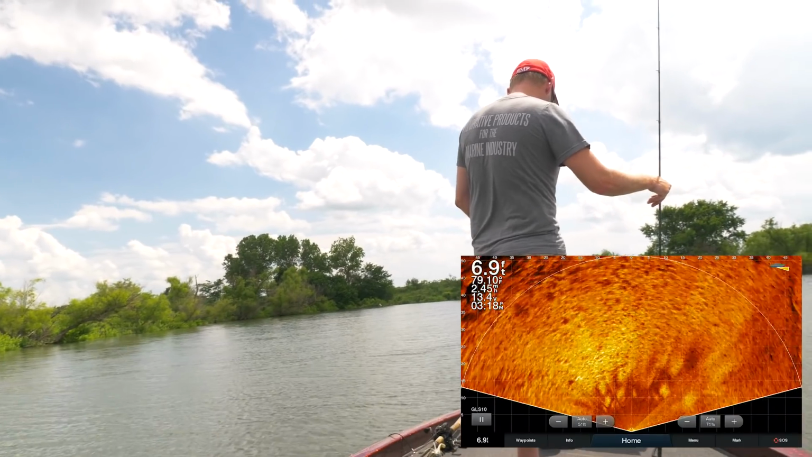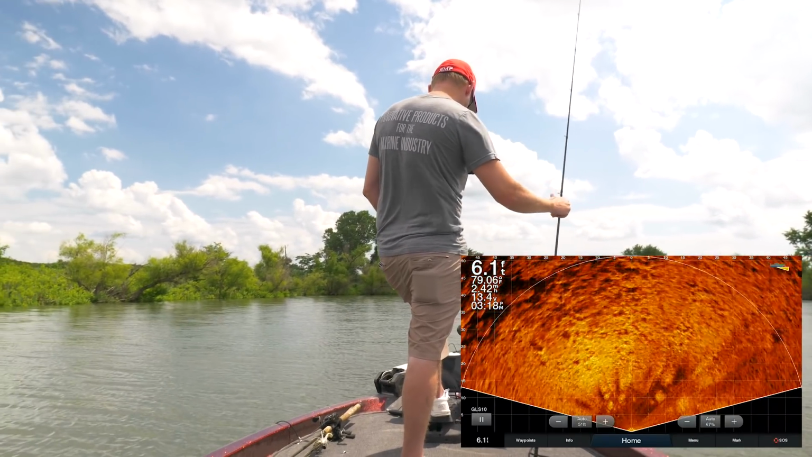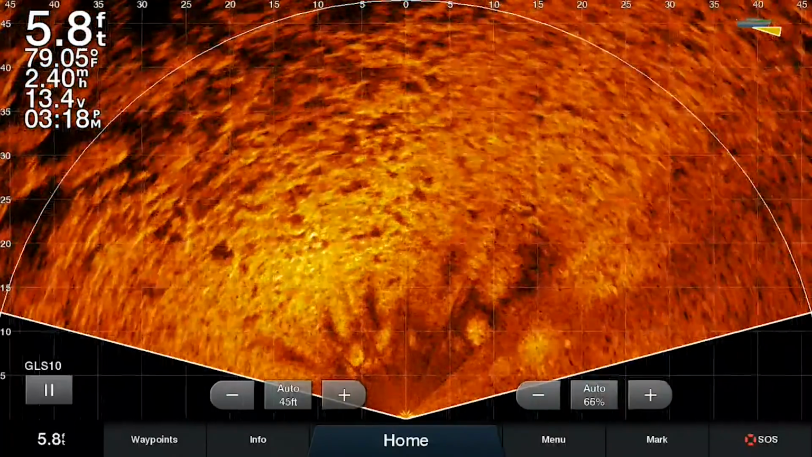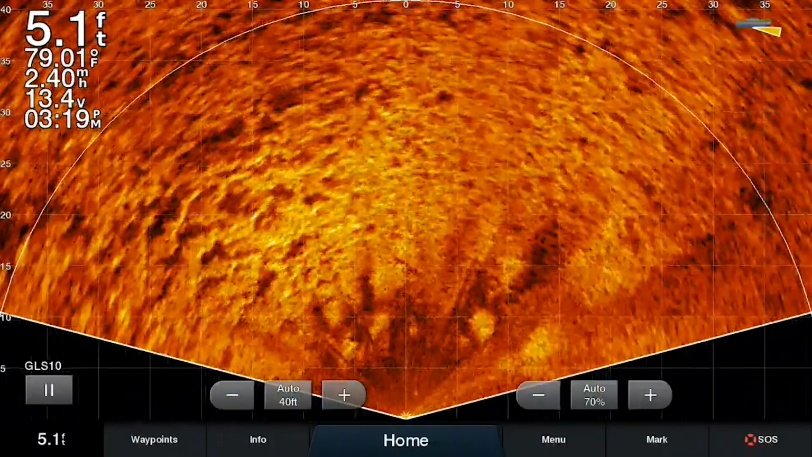There's some more rock coming up here. Now we're just getting up onto some big rock and gravel with some bigger rocks located off to our left. Again, it can help you find the structure and fish more efficiently. We're getting ready to pull up the trolling motor here and run to a second